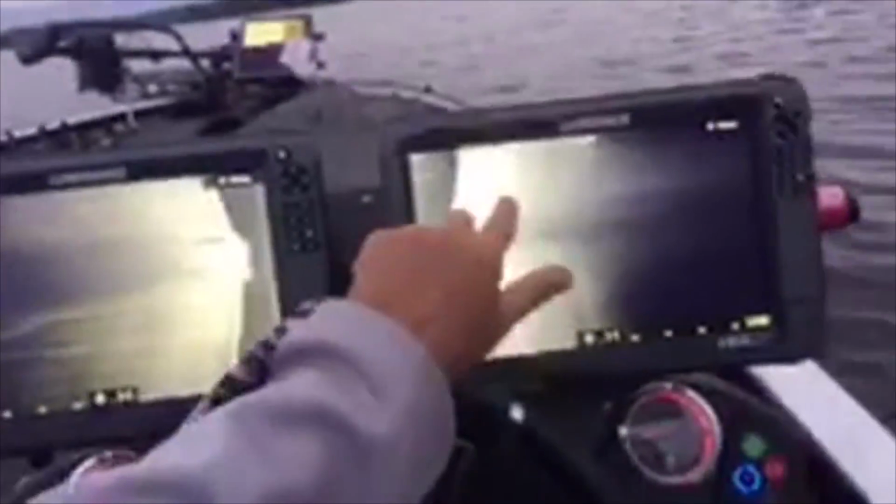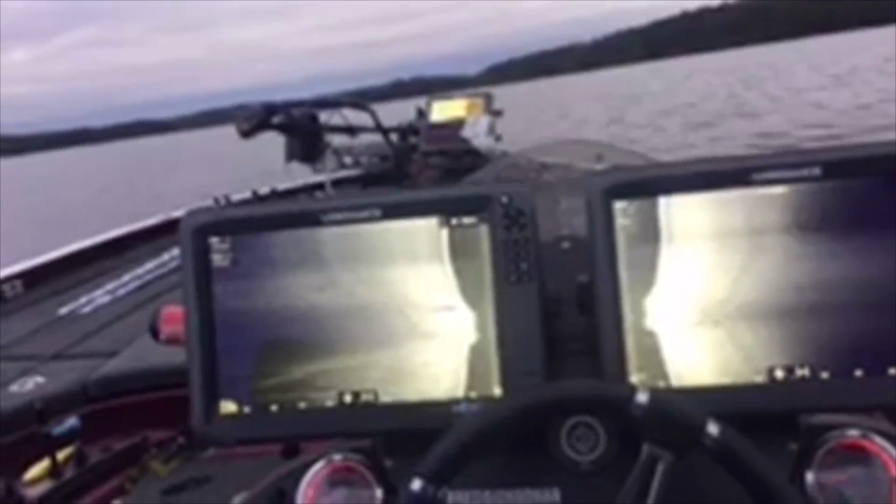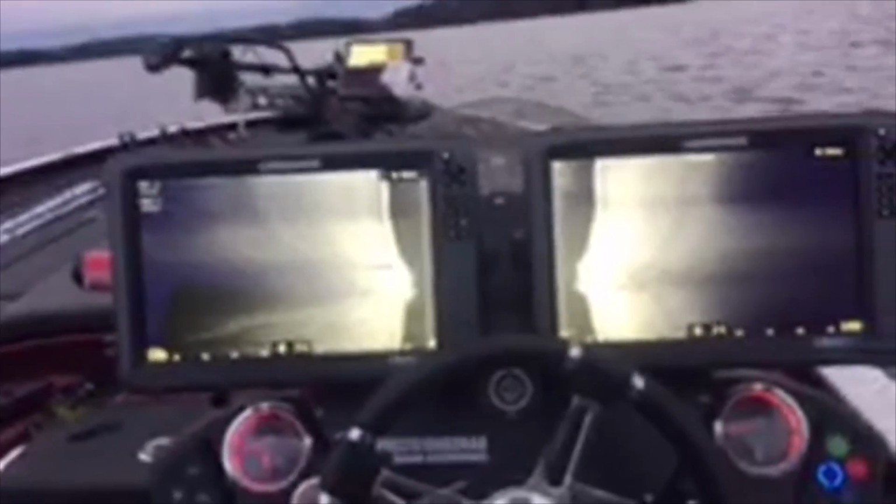There's a log laying out across the point of that thing. A lot of logs on the bottom up here. This lake actually used to be more of a river system, and they put a dam on the end of it. So I think in the old days, they used to run logs down the river to the mills. So certain areas, especially near the main channel, you'll find a lot of logs on the bottom.